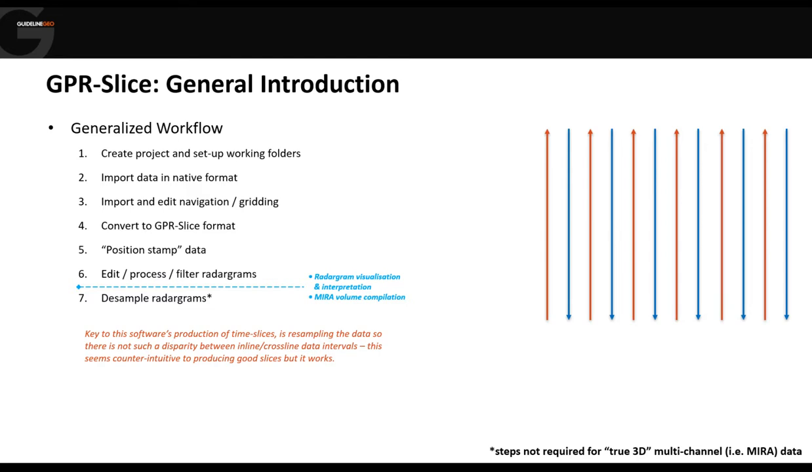This was the genesis for the software: almost all of the commercially available software that made slices didn't account for the fact that you have a much higher density of data along the line than you do between the lines or across line. And it gave you, in the worst cases, really horrible artifacts in the final slices.